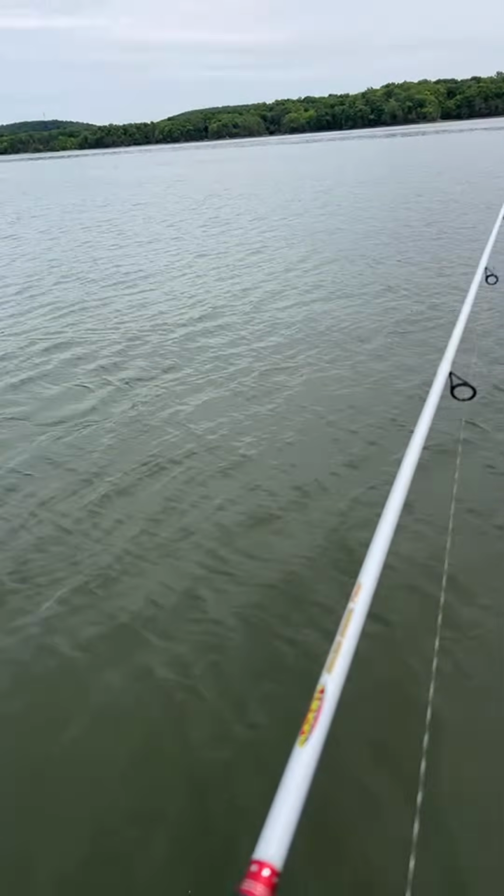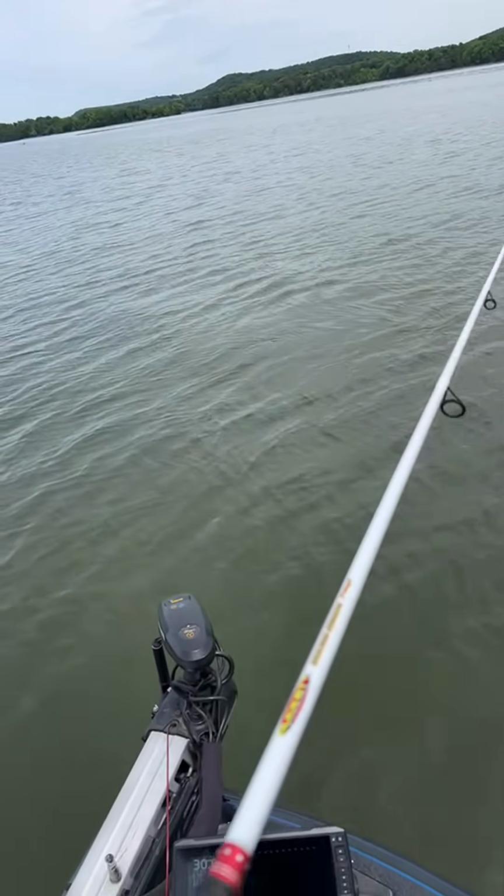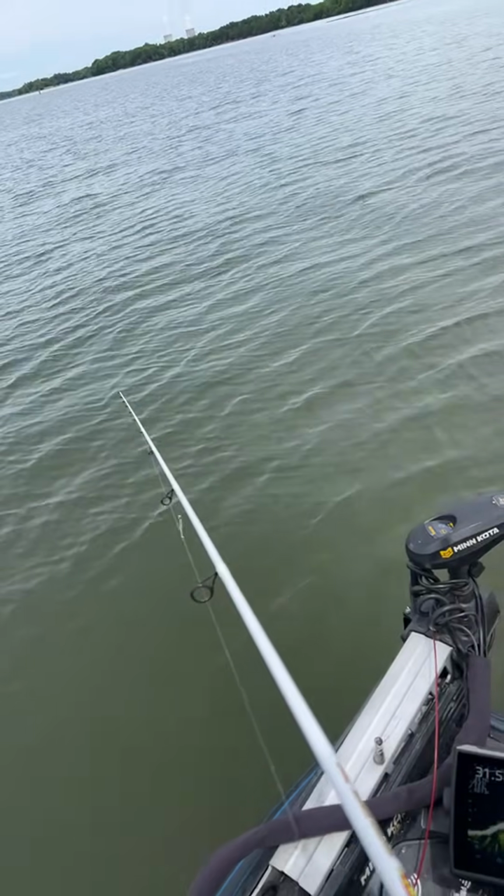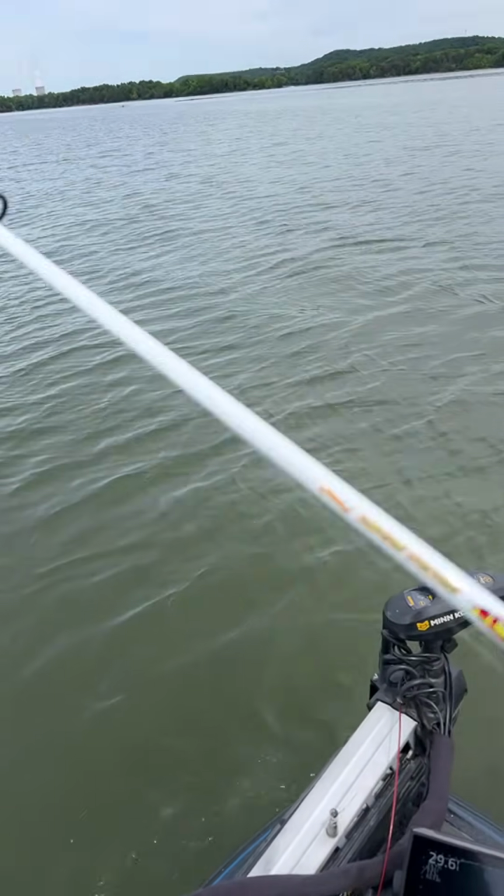Big Rose says, if you don't get him in the boat, it don't count. Tomorrow it won't count, but today it gives me a little something to think about.